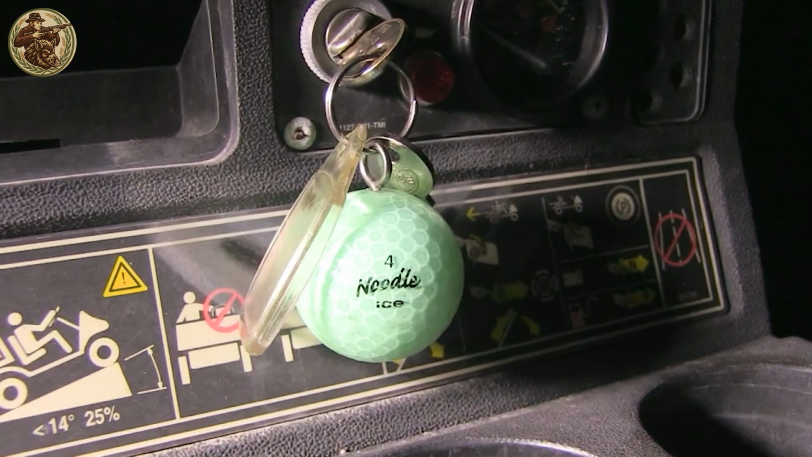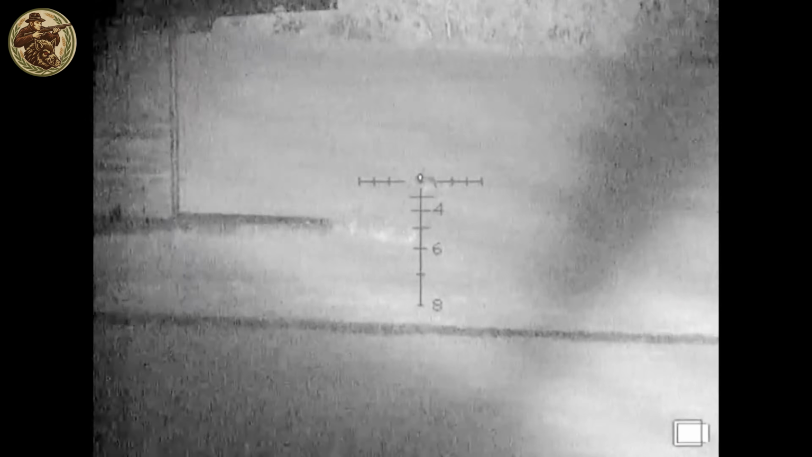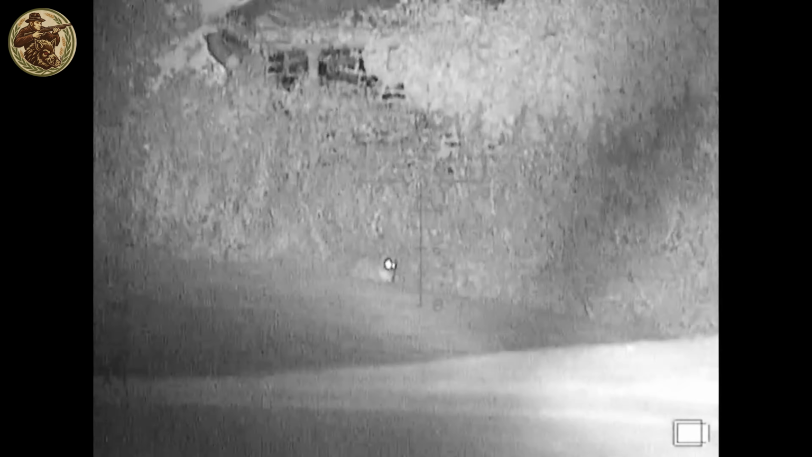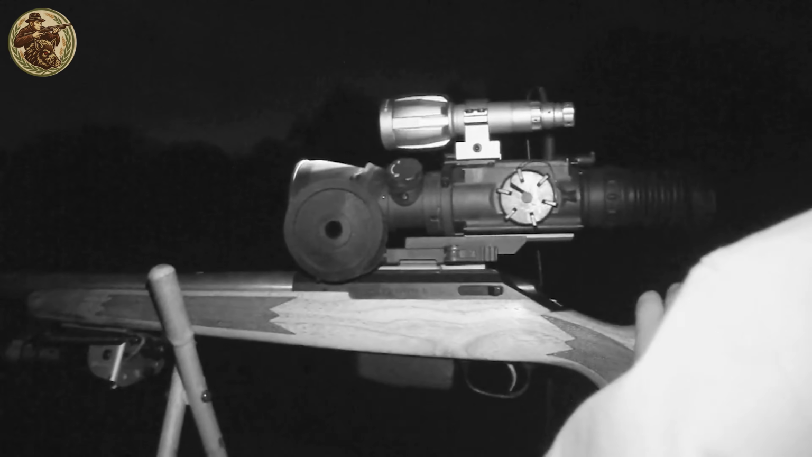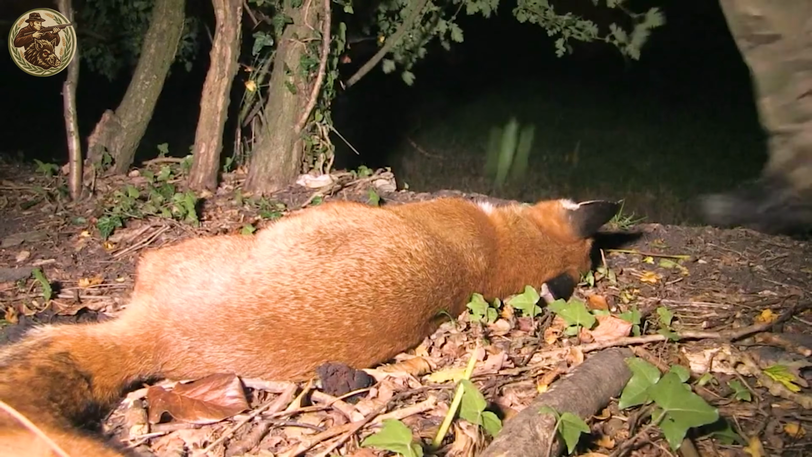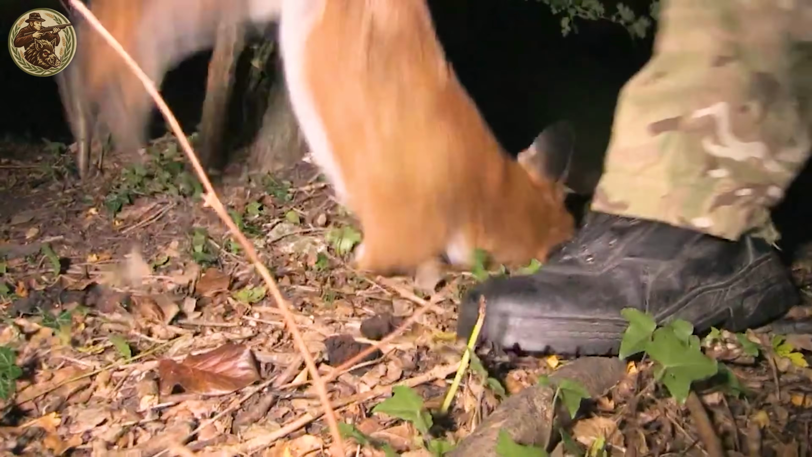In these daring night hunts, teamwork is everything. Each hunter relies on their partners for safety and coordination. This shared effort not only sharpens their skills, but also deepens their understanding of fox behavior and survival instincts.